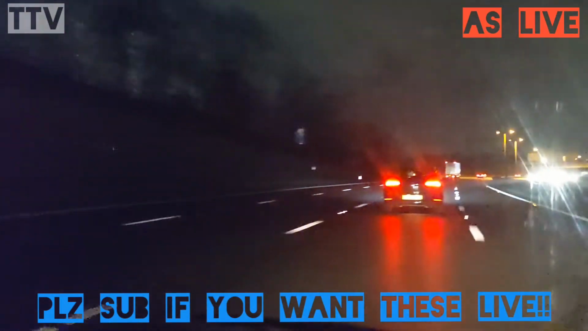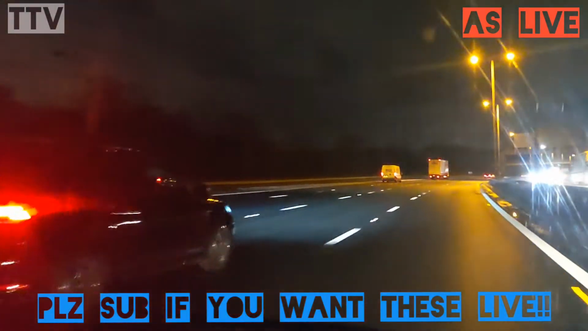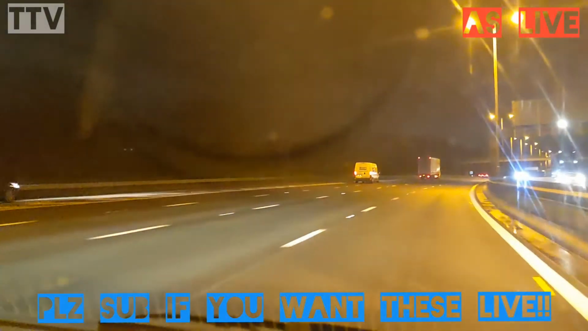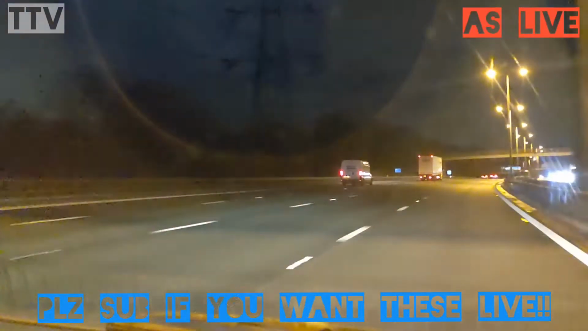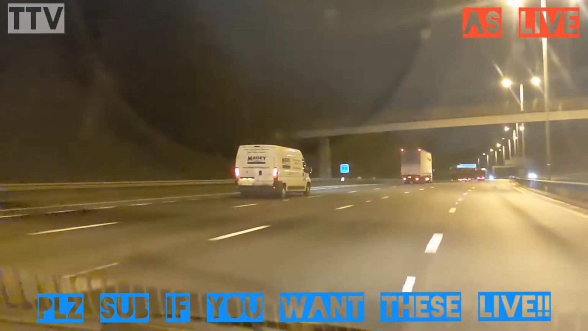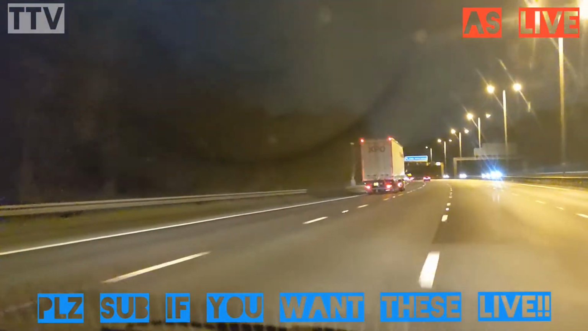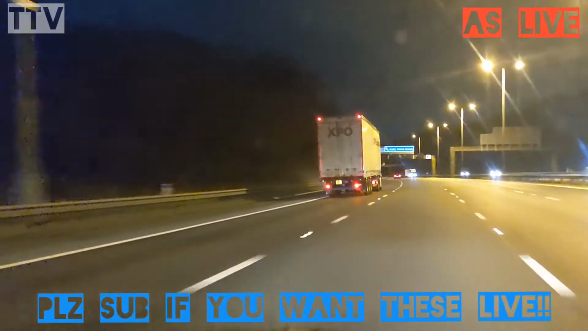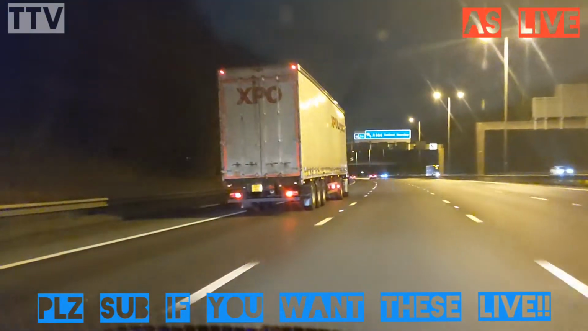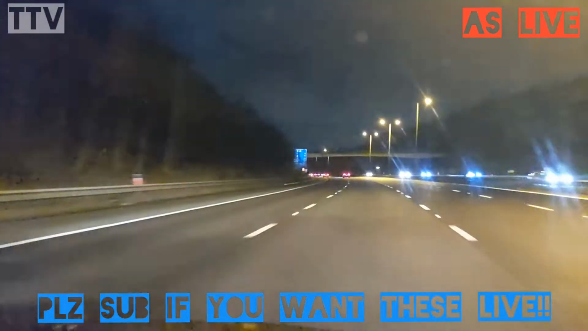There's nothing behind me, so I can get into this lane. And why is he pulled out into this lane? Makes no sense at all. Oh, now he's pulling back again. So now I've overtook him. He's now in this lane. What a KJ.